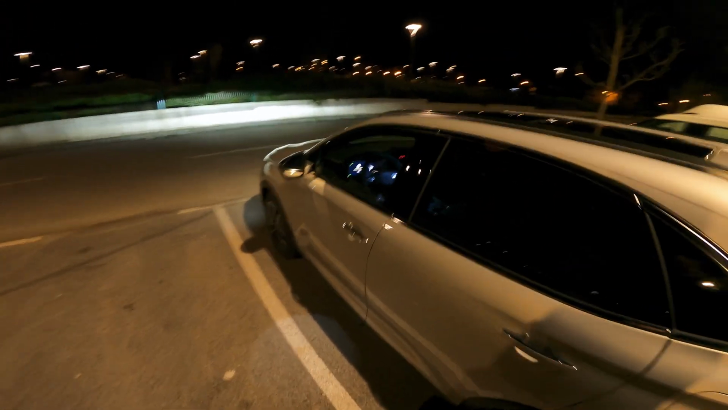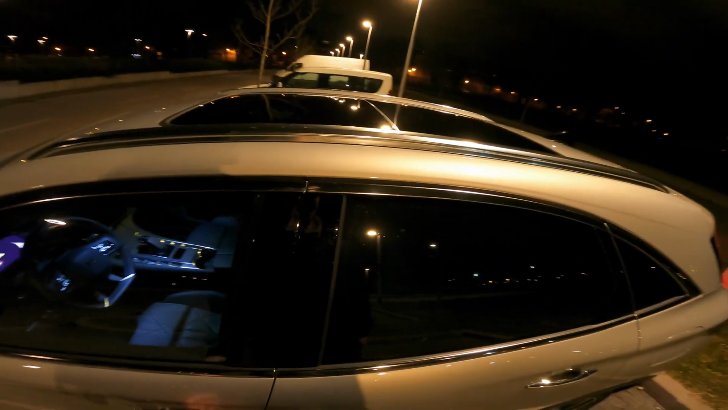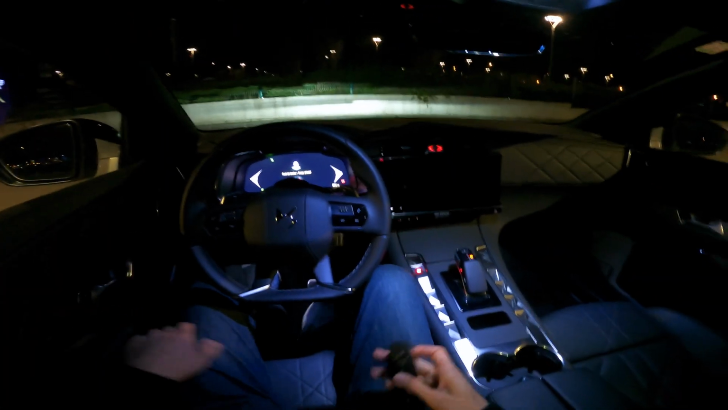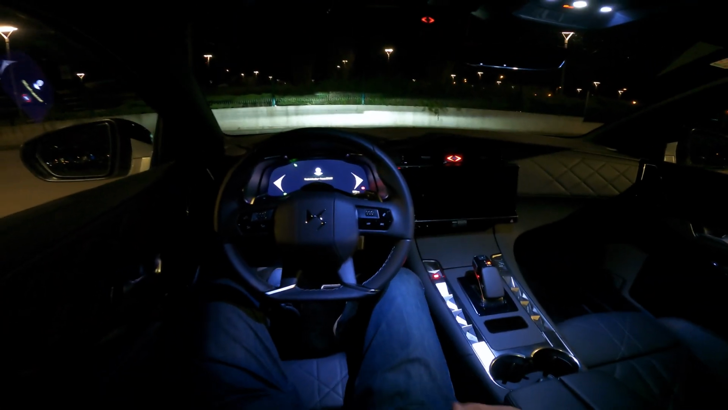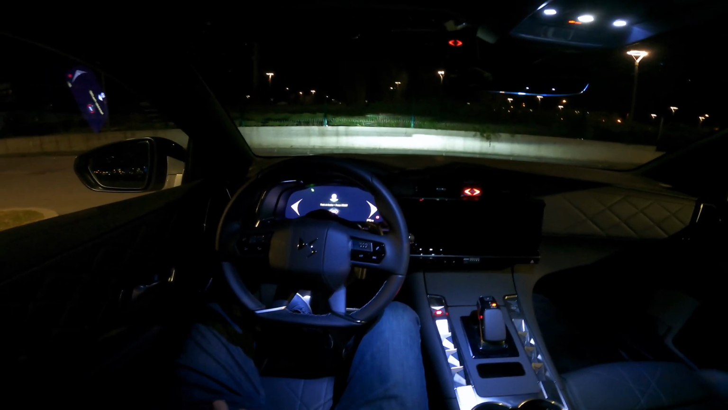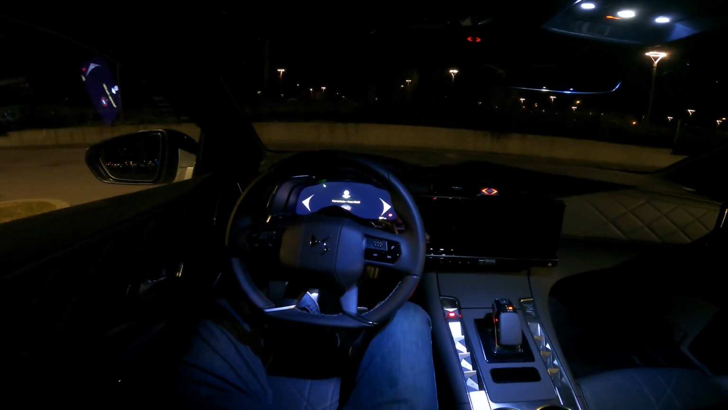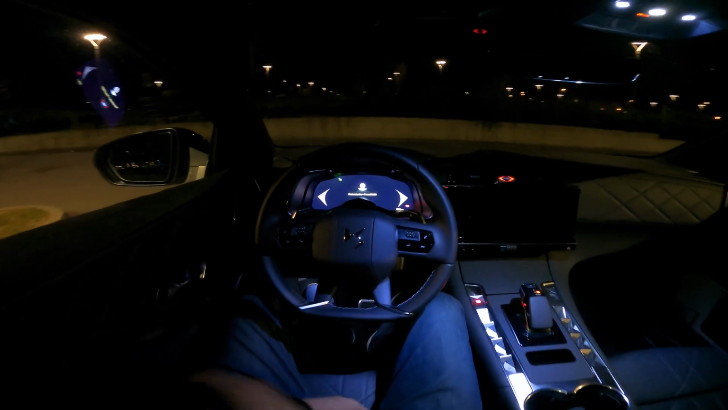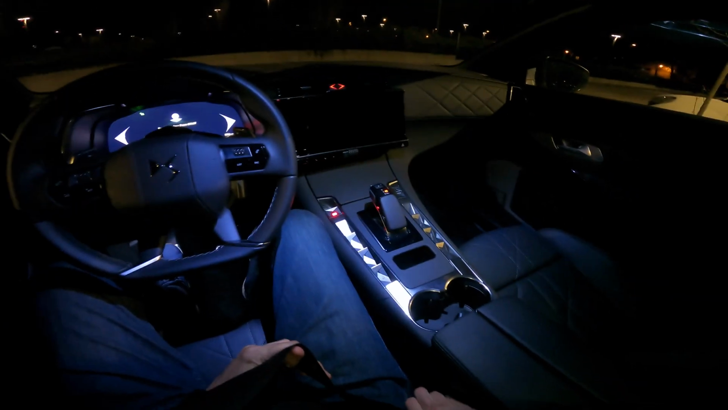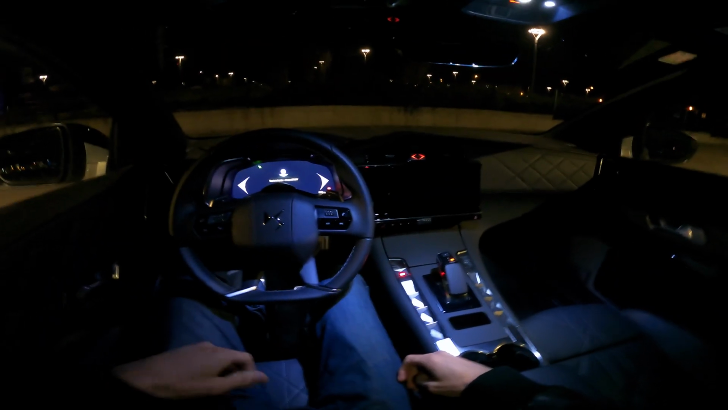Now let's jump inside, and I'm going to tell you the spec of the engine we have. So it is an E-Tense. You might have noticed on the back of the car, maybe not. So we have an E-Tense base model. This is the plug-in hybrid with 225 horsepower. This is of course system power. So let me buckle up, safety first.